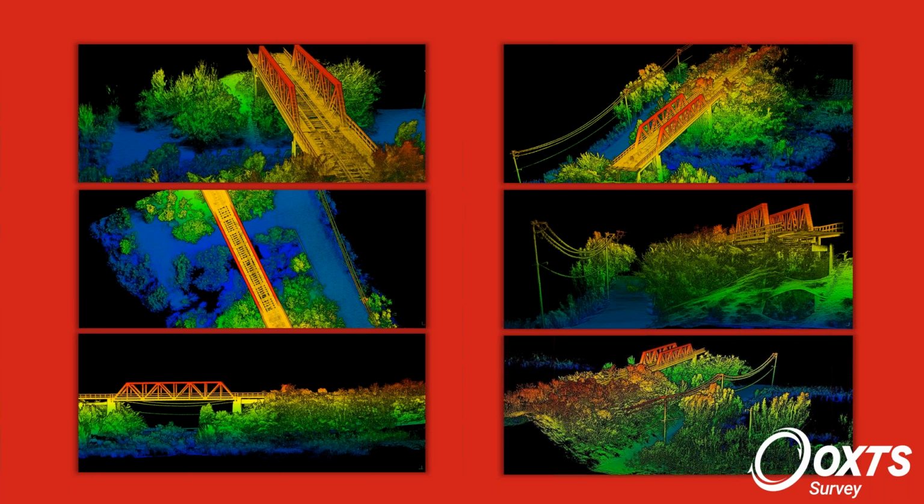If you look at the quality of the final processed data, you might at first glance think this comes from a much higher resolution sensor.